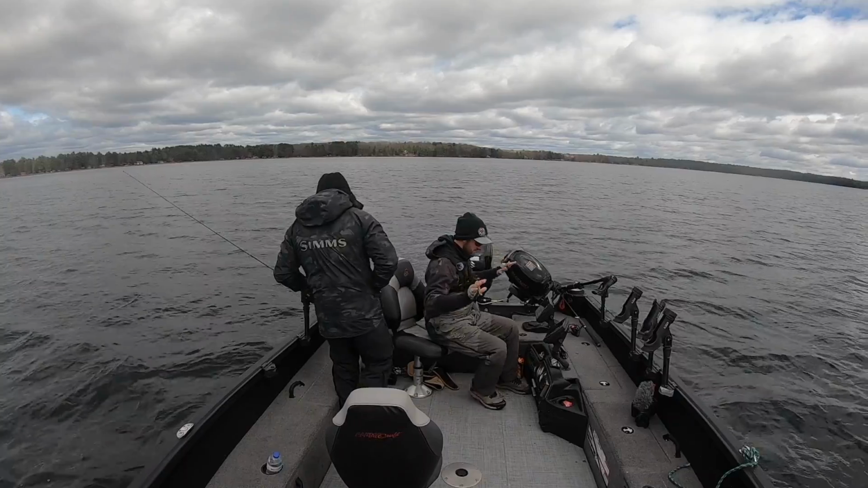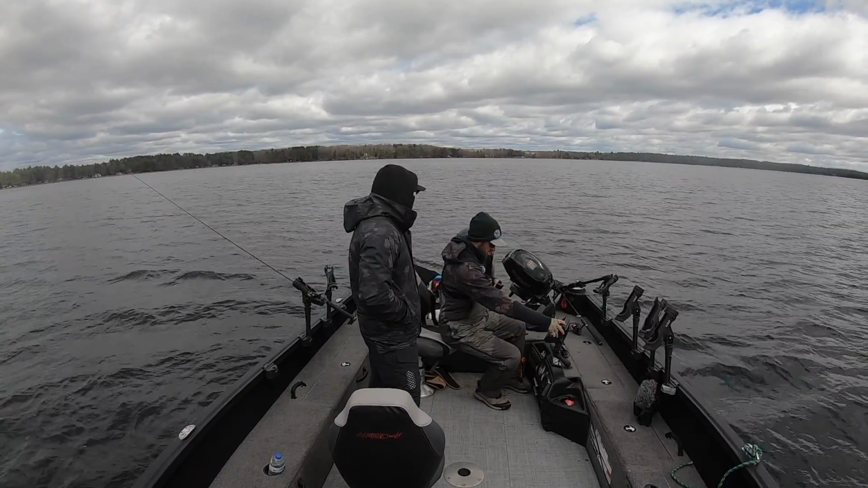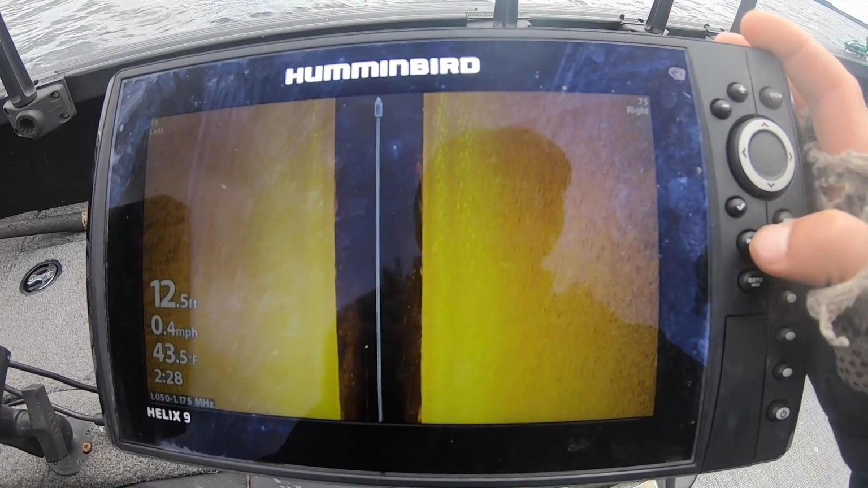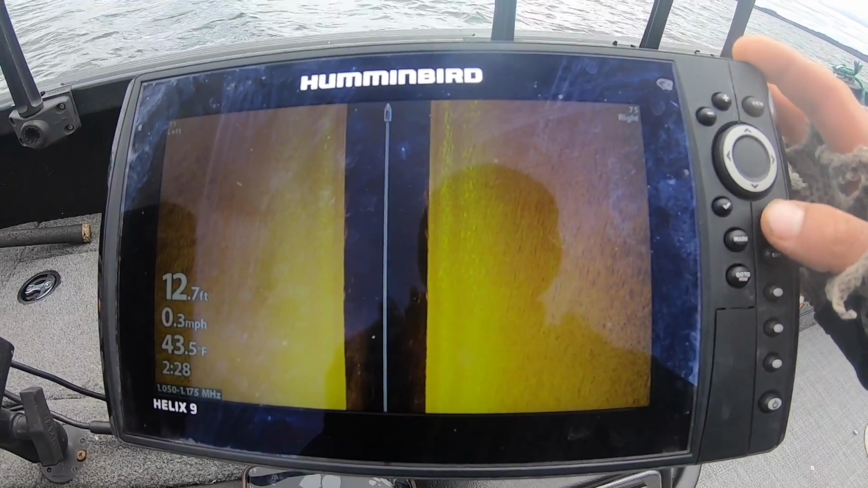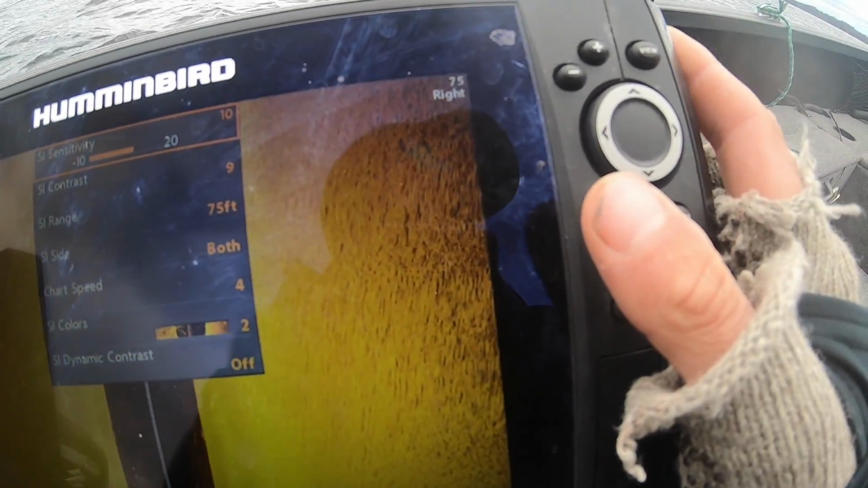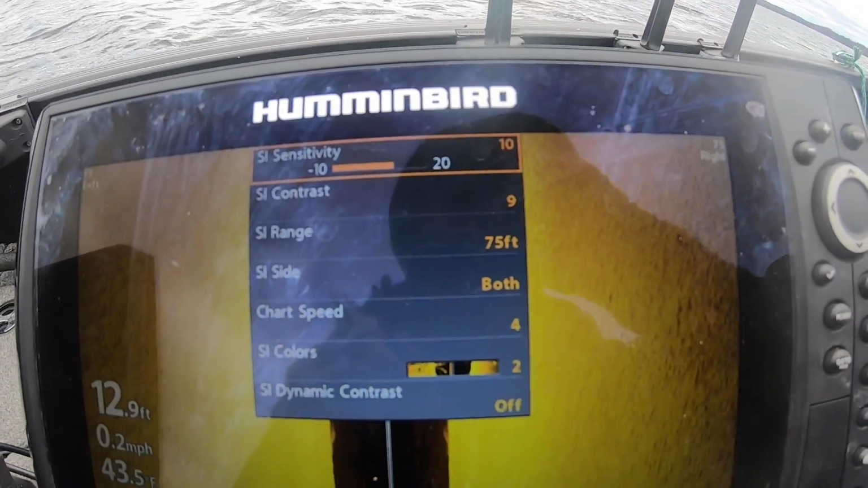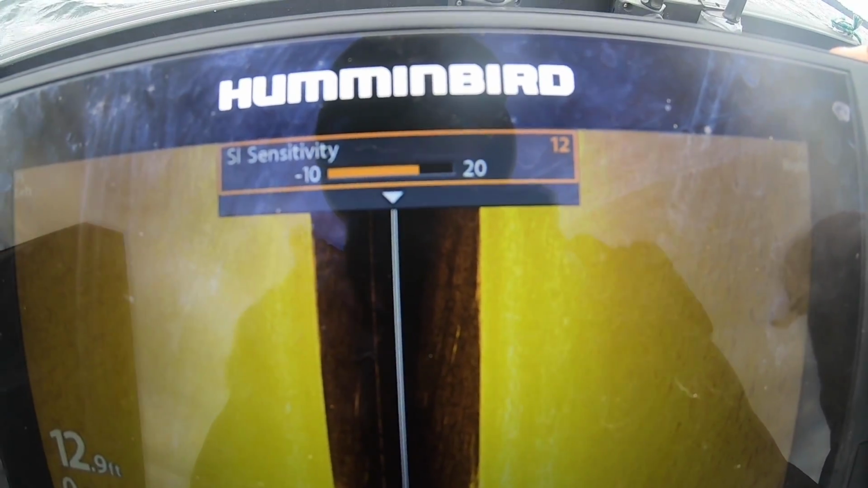All right, side imaging settings, things like that. What am I running? So pretty simple here. I'll try to get the best shot I can here with the GoPro, but to get to your side imaging settings, go menu once you're on the side imaging screen. Now for my sensitivity, I like to keep that right around 10. And keep in mind, this is a Humminbird Helix Gen 3 Mega, but most of them are going to be about the same. So I keep my sensitivity normally 10, 11, 12 right in there.